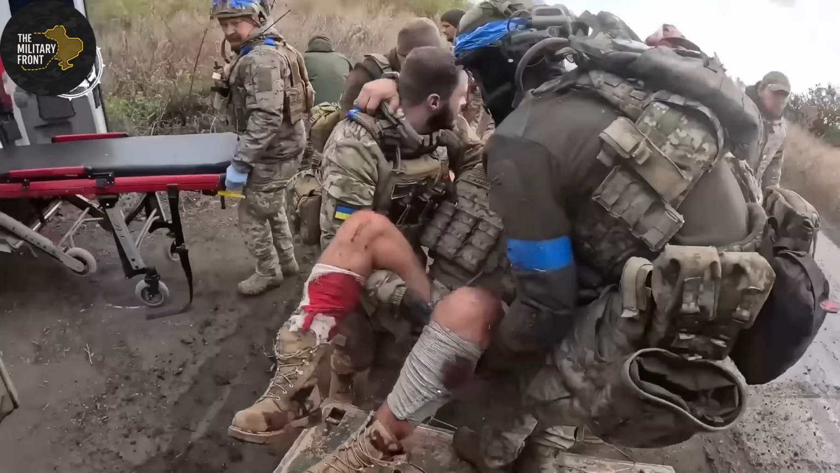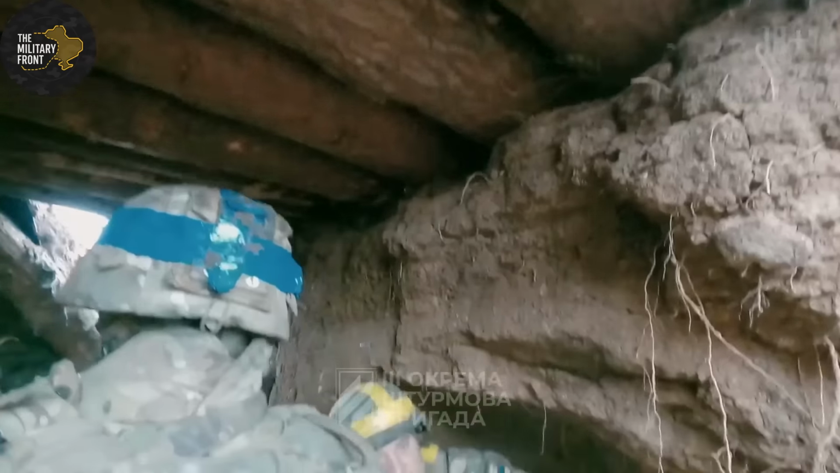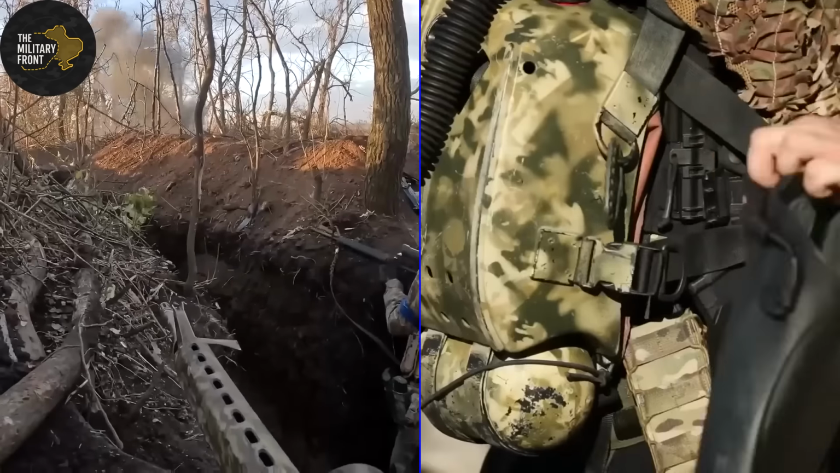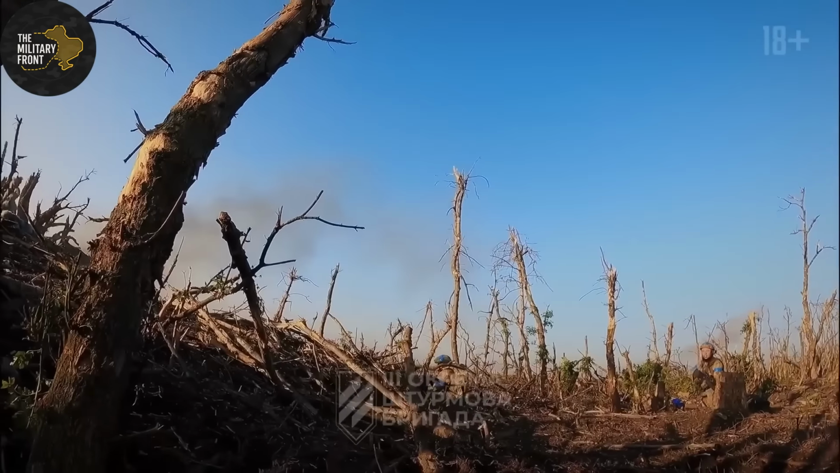22:00 hours. Wagner forces occupy positions captured during daylight fighting. They dig in as best they can in frozen ground, establish defensive perimeter, set up whatever protection they can manage.